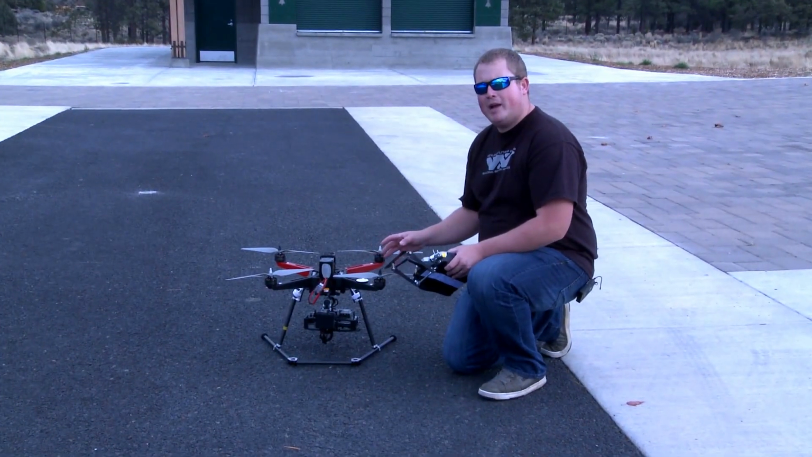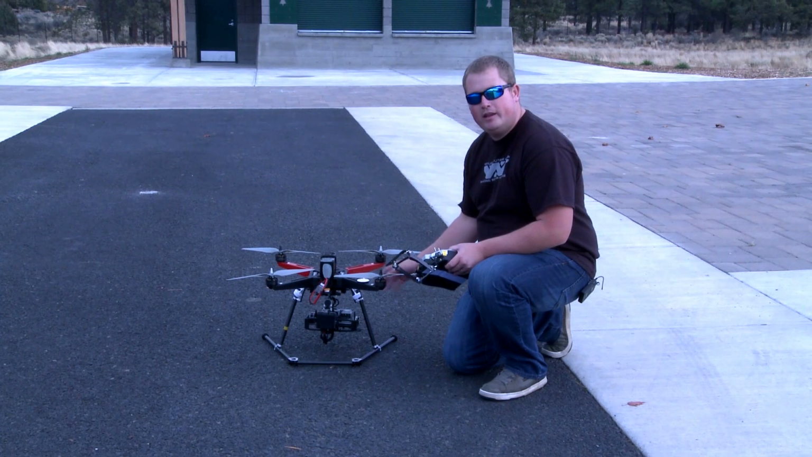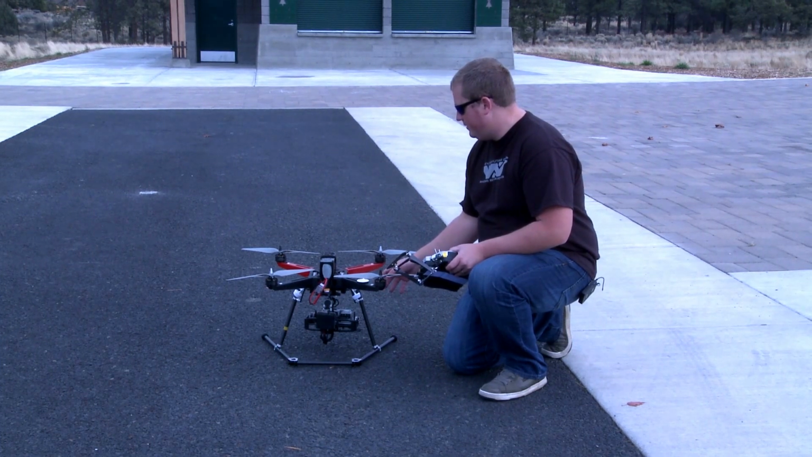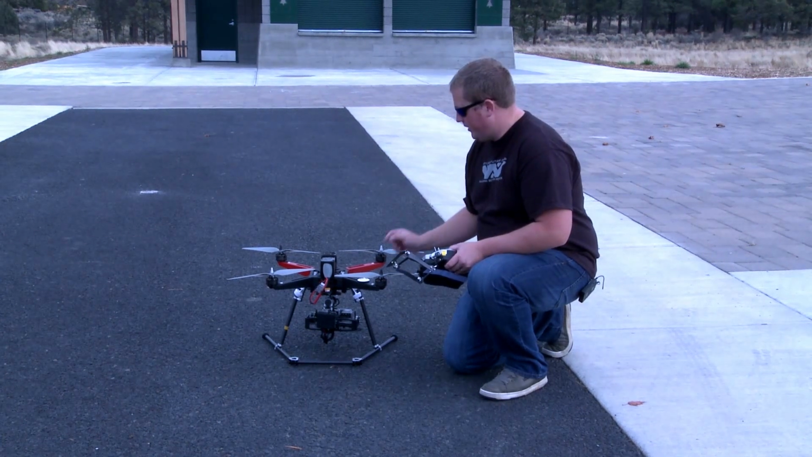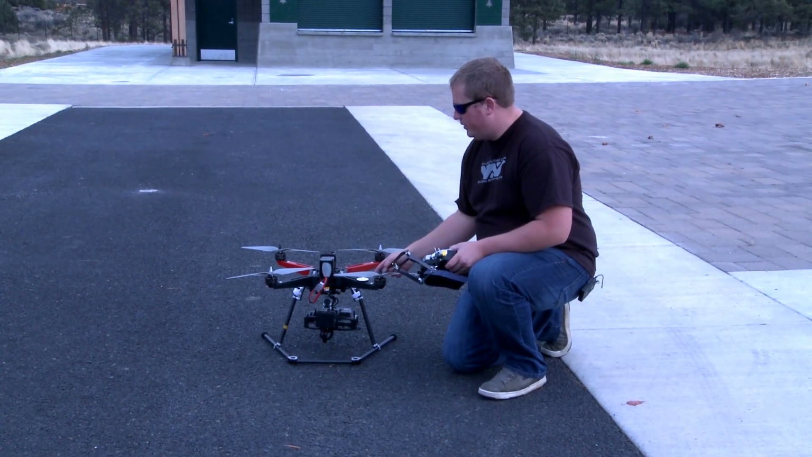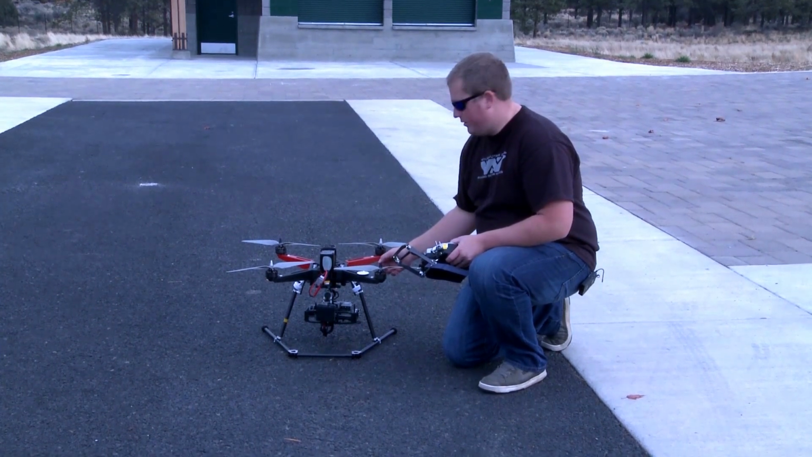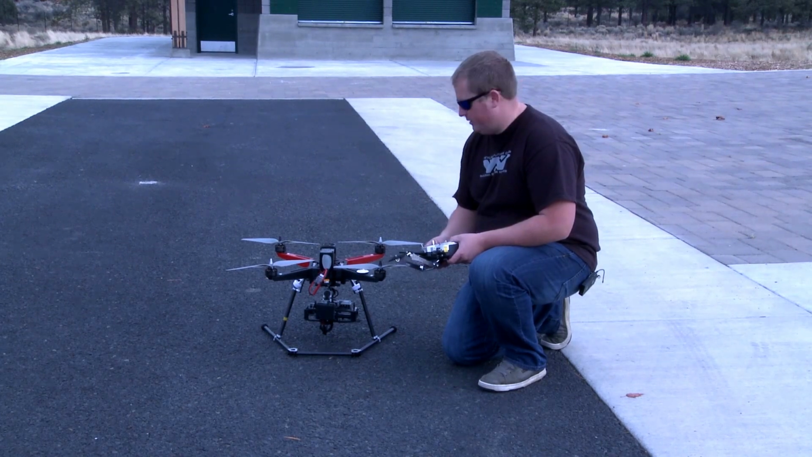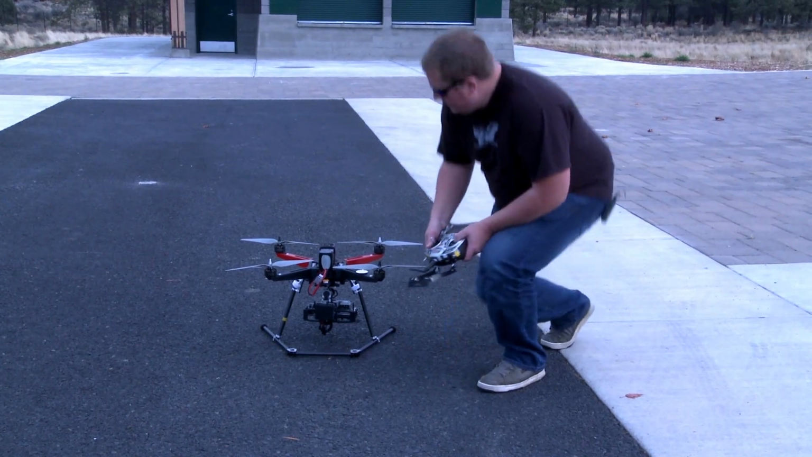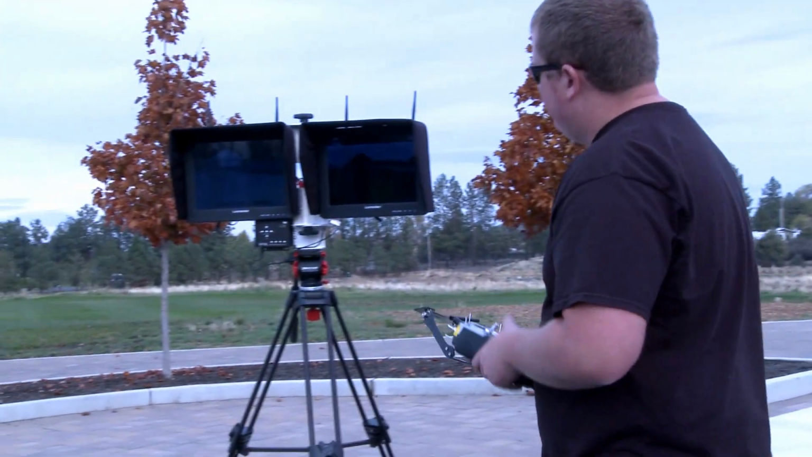After you have your gimbal powered on, you want to verify that your cameras are both on and recording. For the Flir, you're going to be recording off of the FPV on the monitor. For the GoPro, if you want to record directly off that camera, you're going to have to press the record button on the GoPro camera. So let's go over and check our FPV system and make sure that we got a video signal. So go over here. We're looking good.